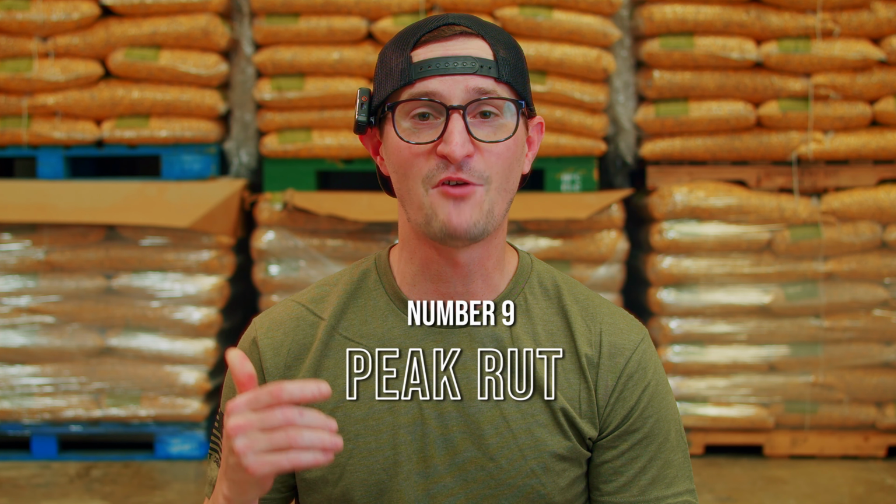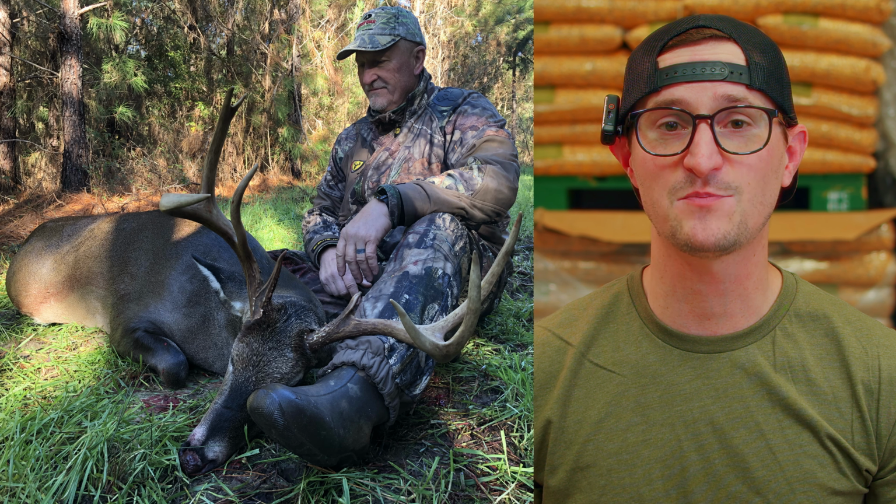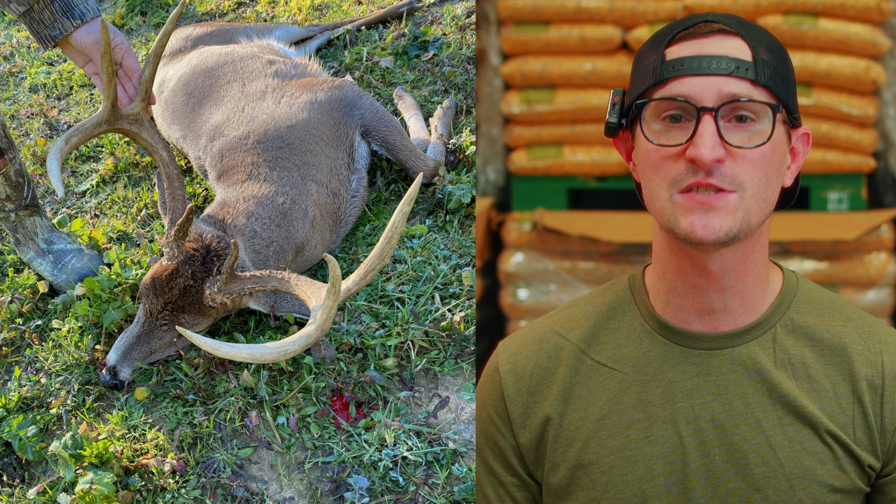Number 9, peak rut. Most of us have harvested deer during this window that, number 1, we had identified and we finally got the chance because a hot doe ran by and there he was, or number 2, that we had never seen before, which makes this window so exciting. Peak rut, you just never know what's gonna happen. You get the right doe that walks out in front of you, and the anticipation just becomes palpable because you know anything could be behind that doe. And it only takes a few seconds for a very uneventful hunt to become one of the stories you'll tell for the rest of your life.